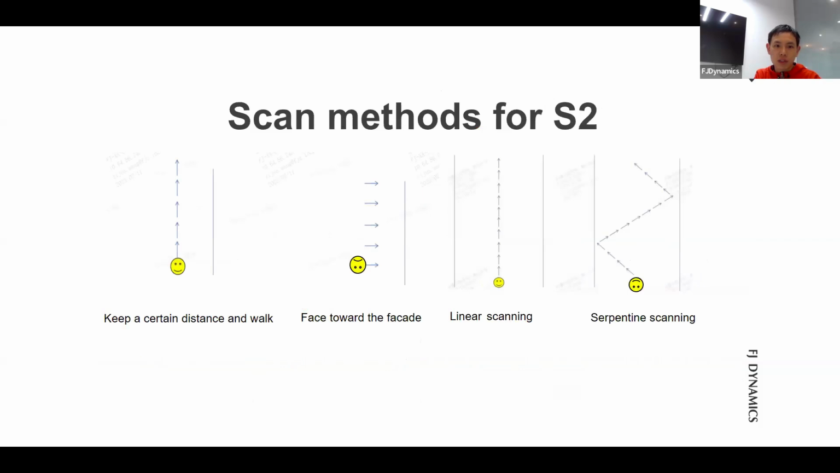So this page is especially for S2 scanning methods. First, you can keep a distance while walking. You don't need to head to the target, and never get too close to the things you want to scan. And go straight. Do not walk in an S-shaped pattern like a snake. The distance should be kept larger than 0.5 meters. This is the best range for the lidar detecting distance.